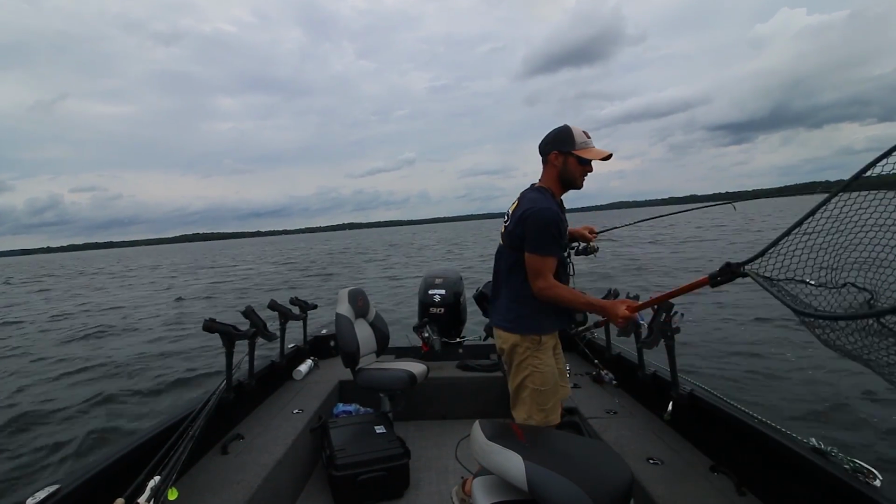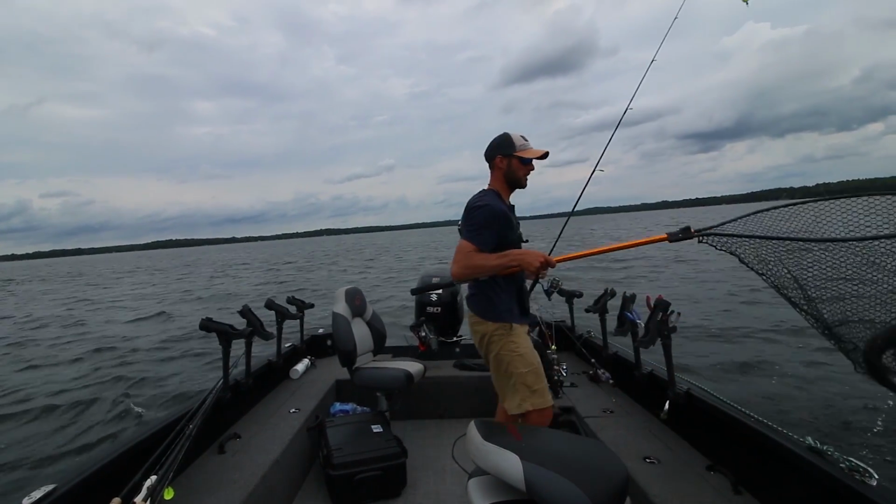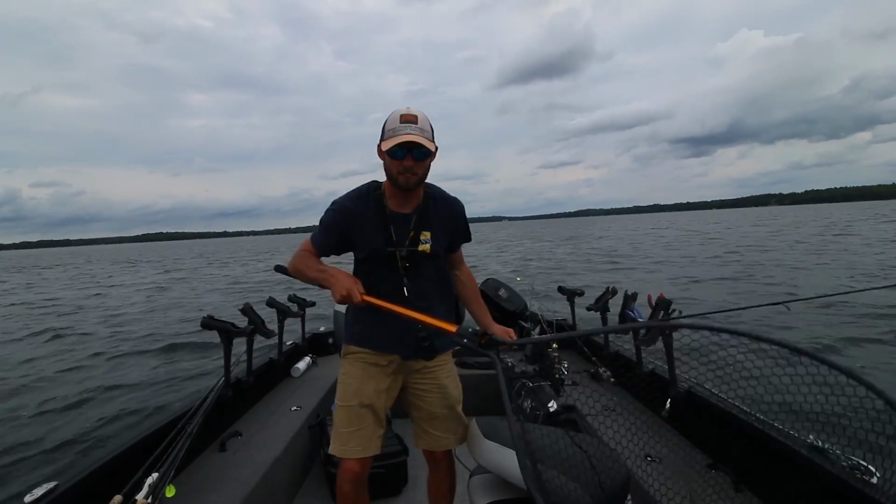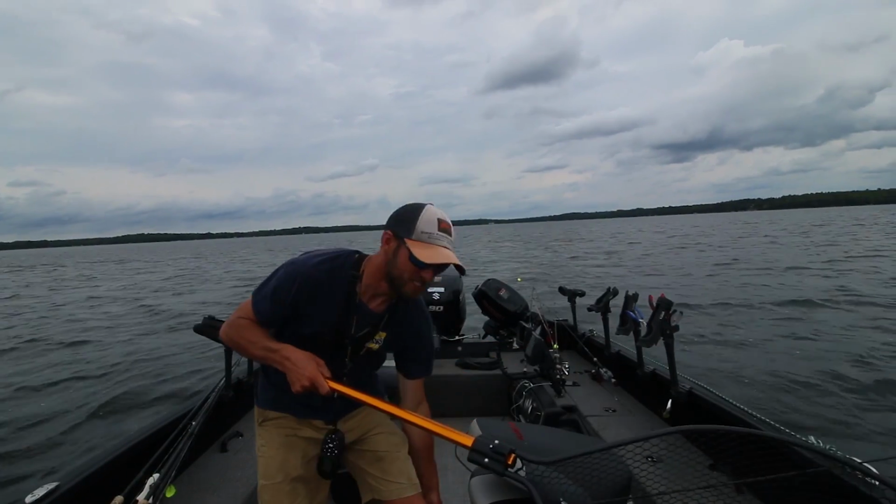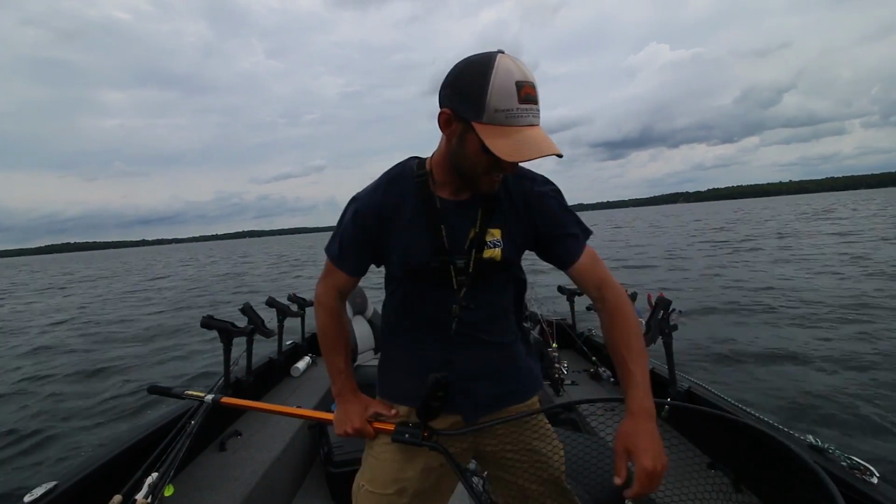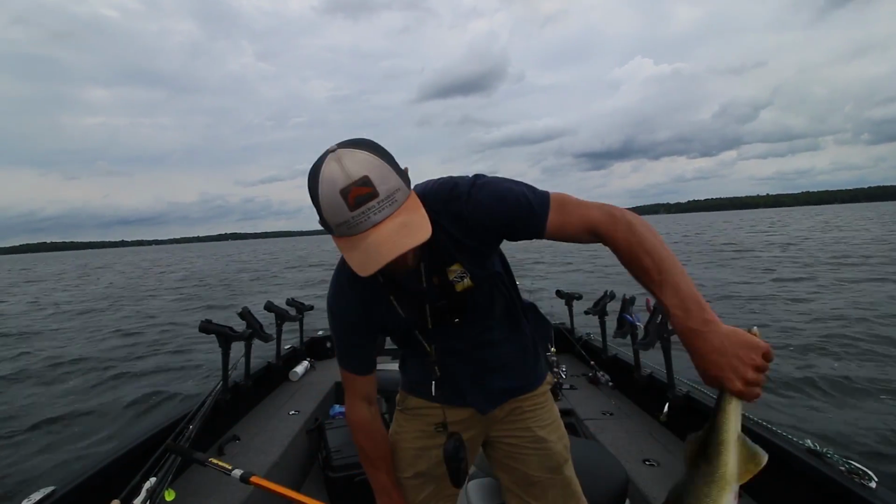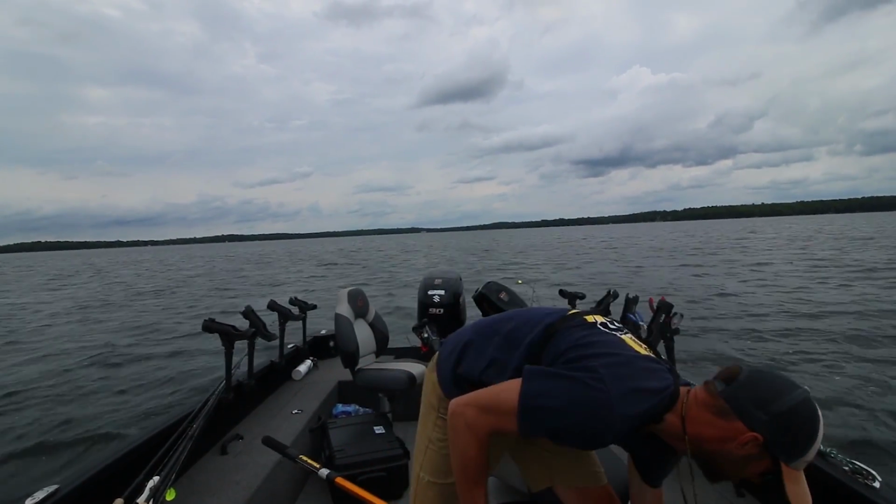Using side imaging while you're fishing has got to be one of the most helpful things. A lot of guys just use it to find fish, but when you can use it to follow that school around, I know there's 360 imaging, or the 360 mega, which is definitely on my list to get. But for right now,